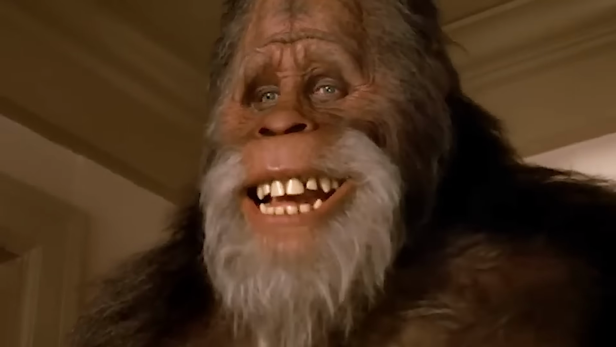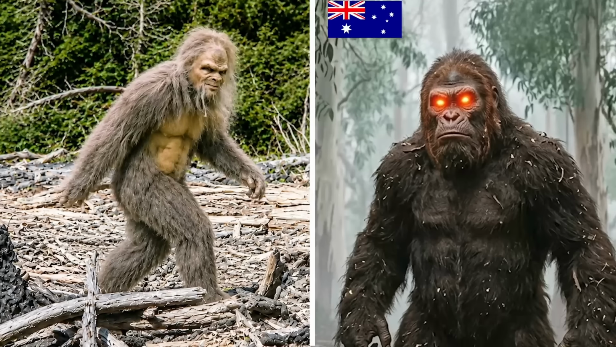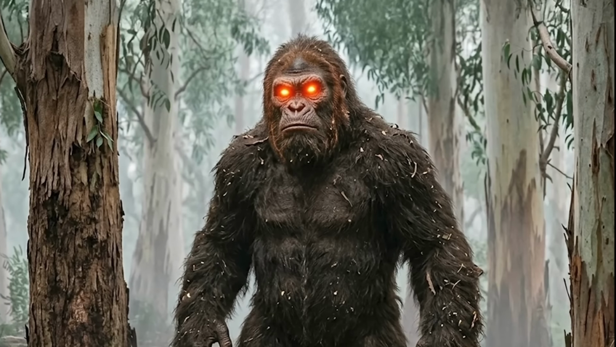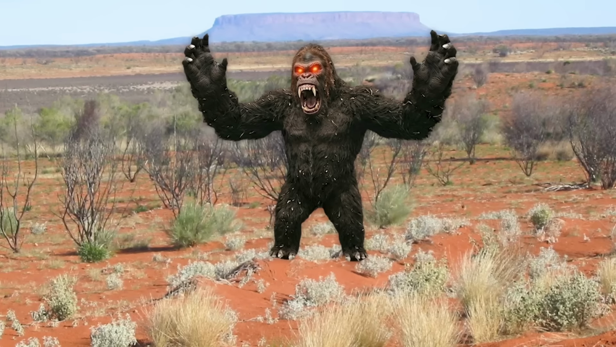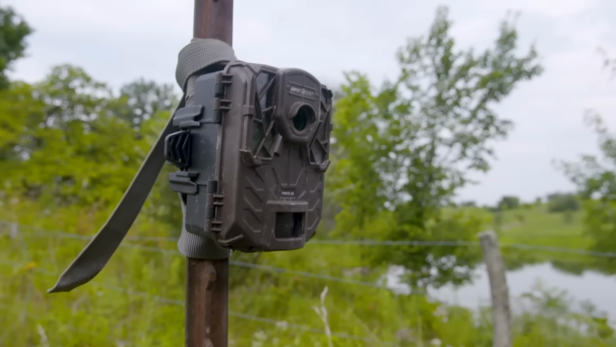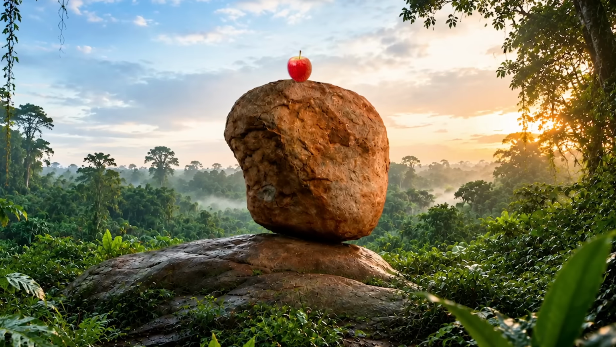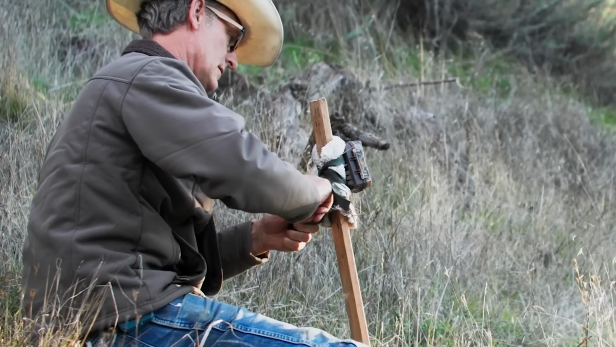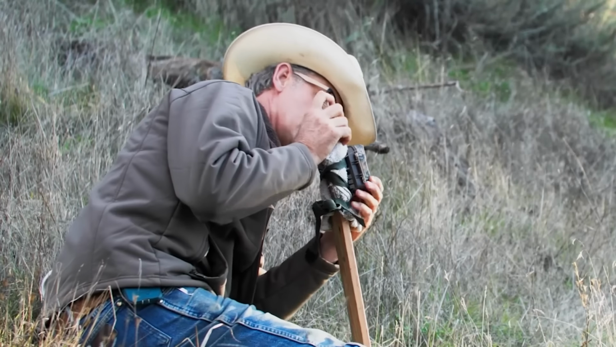You may have heard of Bigfoot, but have you heard of his Australian equivalent, the Yowie? This elusive ape-like creature is said to roam the outback, and in 2016, someone claimed to have caught it on trail camera. The individual who captured the footage did so by putting an apple on a boulder in the rainforest in Queensland, then also set up a trail camera to see if any creatures took the bait.